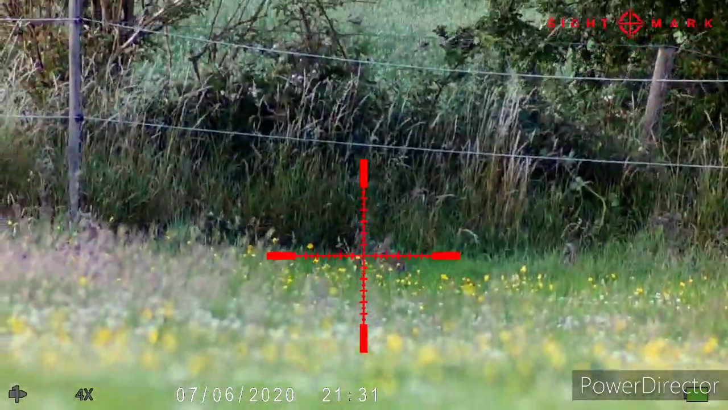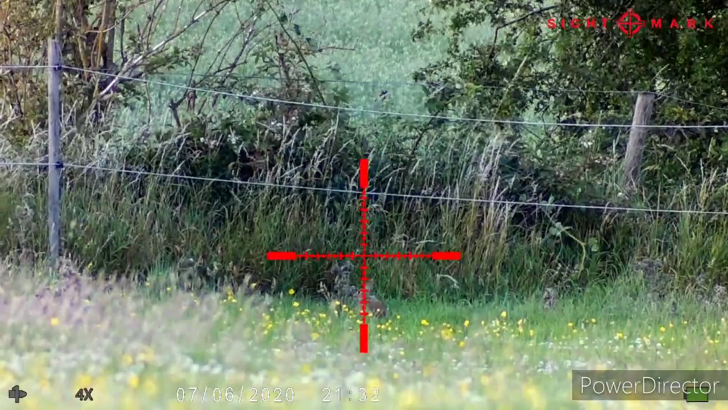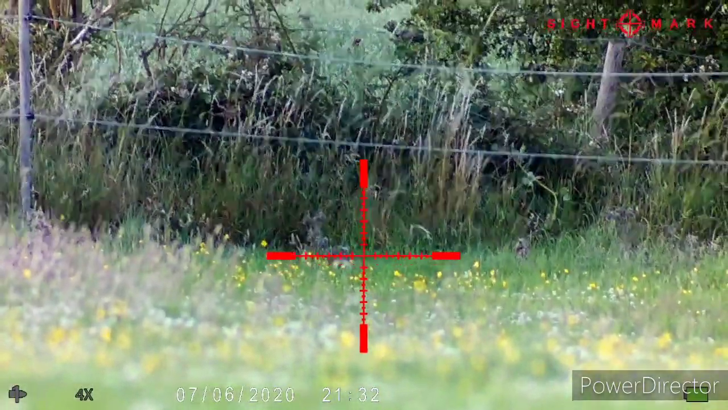So this next shot's 62 yards on a rabbit. I'm using a .177 sub-12 rifle. I've done a lot of mapping with my rifle and scope combination. I really don't think anyone can argue with that. It was perfect shot placement.